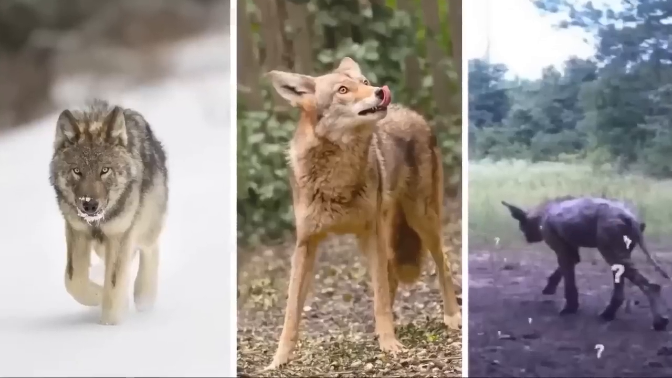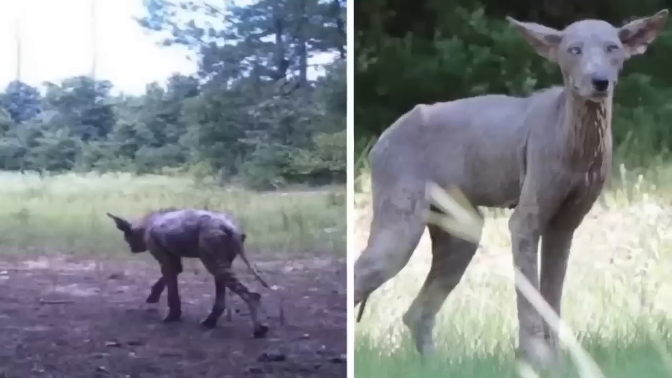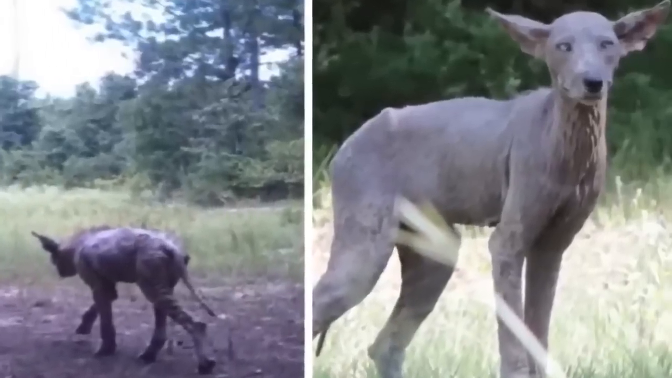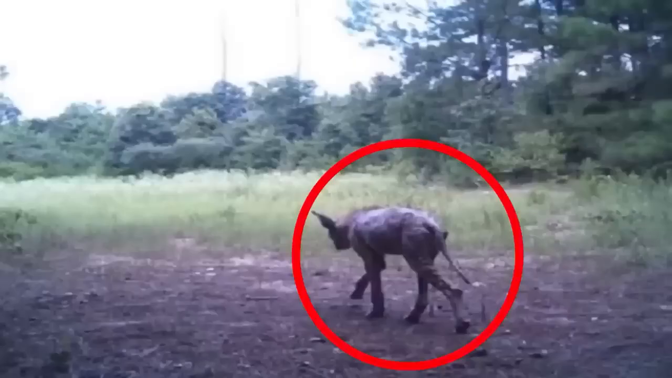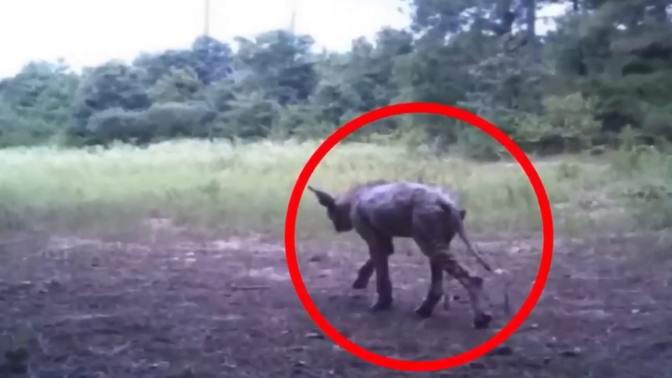A mysterious animal. Is that a wolf? A coyote? Or is that what we think it is? A chupacabra. Considered a fearsome but non-existent creature, they are the scariest of all. And what if this is a real one? What if they are real? Because the hunched back and the other things are pointing to the fact that it might just be one.